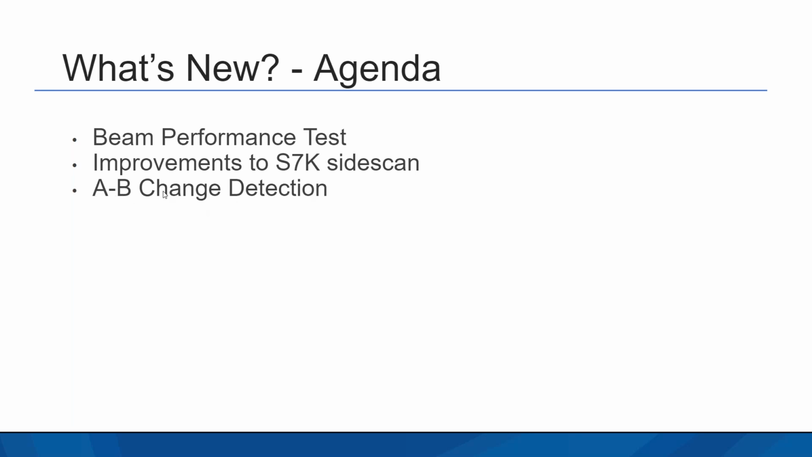The next thing is a tool we're still working on. It's an A-B change detection tool. Basically, A would be one data set or one survey, and then you come back and do another survey again at a later date. What the tool is attempting to do is detect change between the two surveys. The data set I've got works on imagery, but the tool was developed so it can work either on bathymetric data sets or on bathymetry data sets. We're still tweaking the algorithm, trying to make it work better, but I'll show you what we have so far.